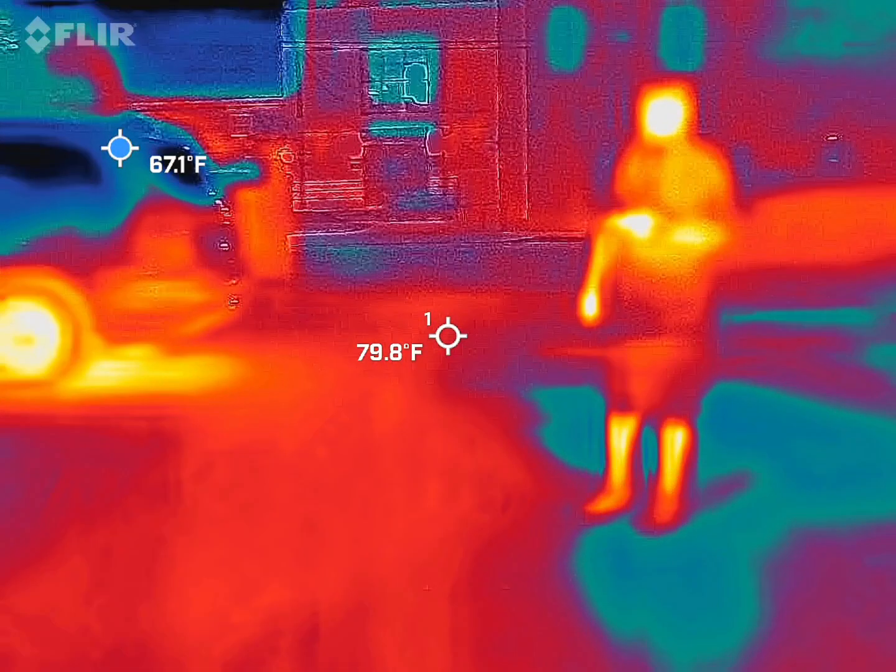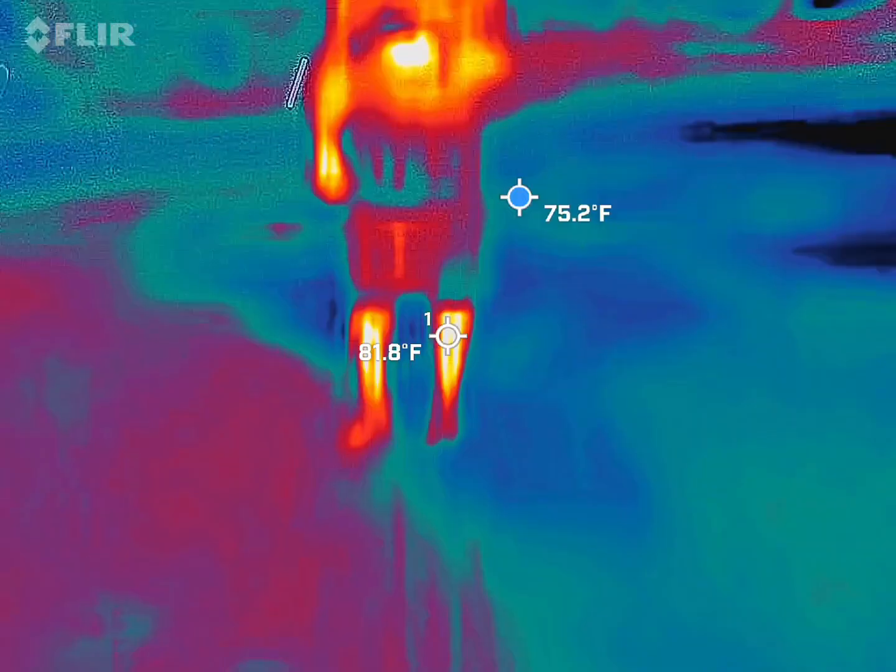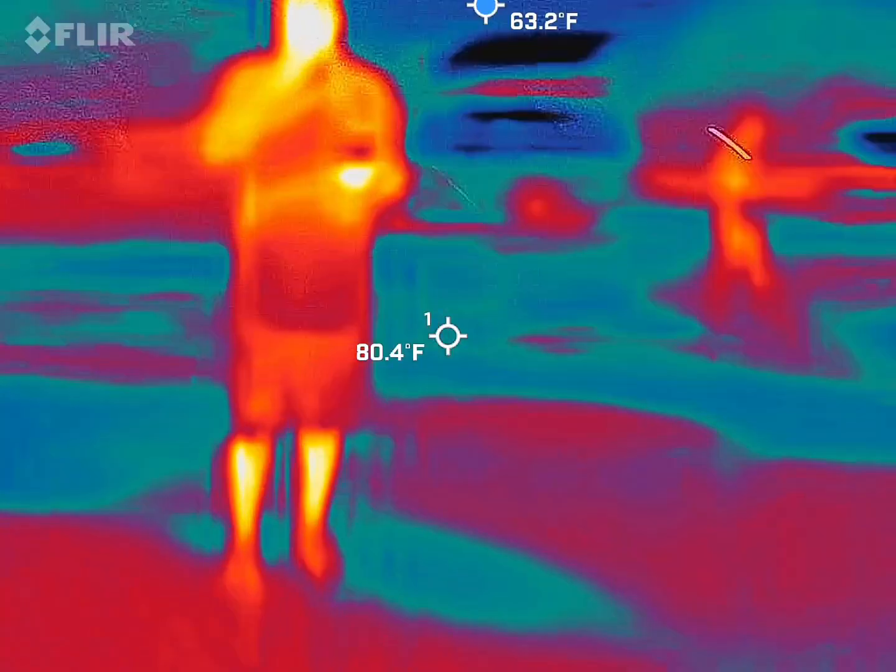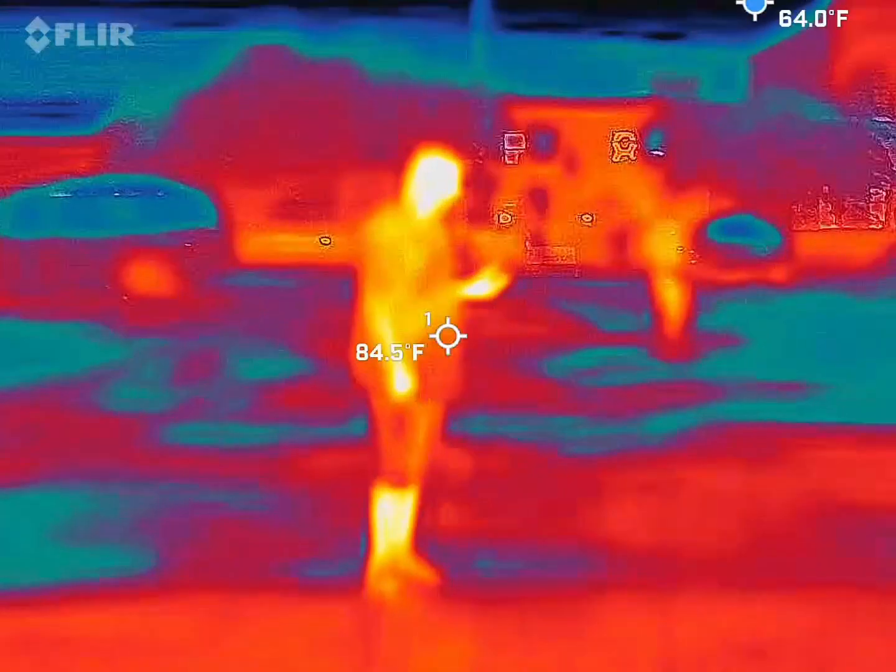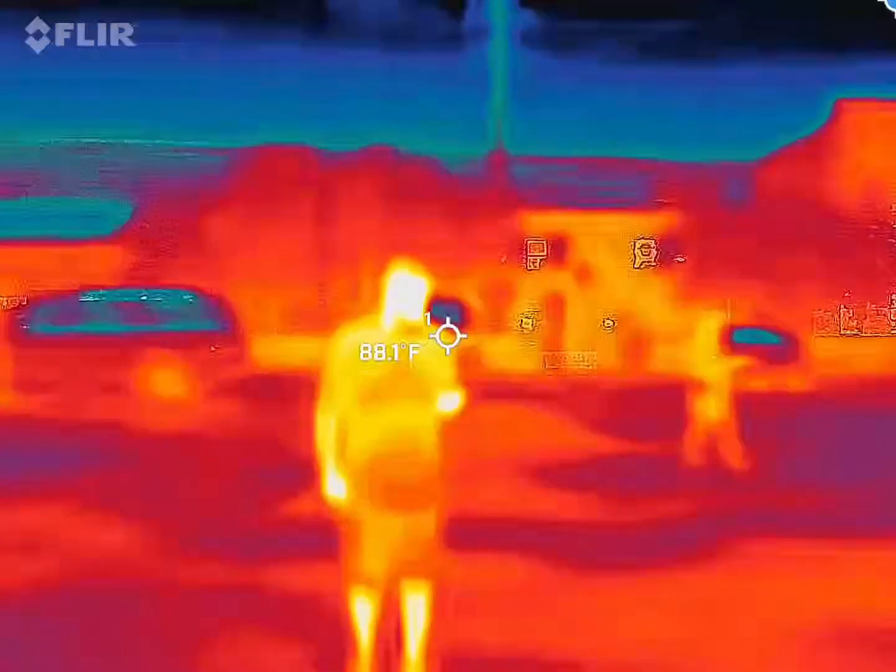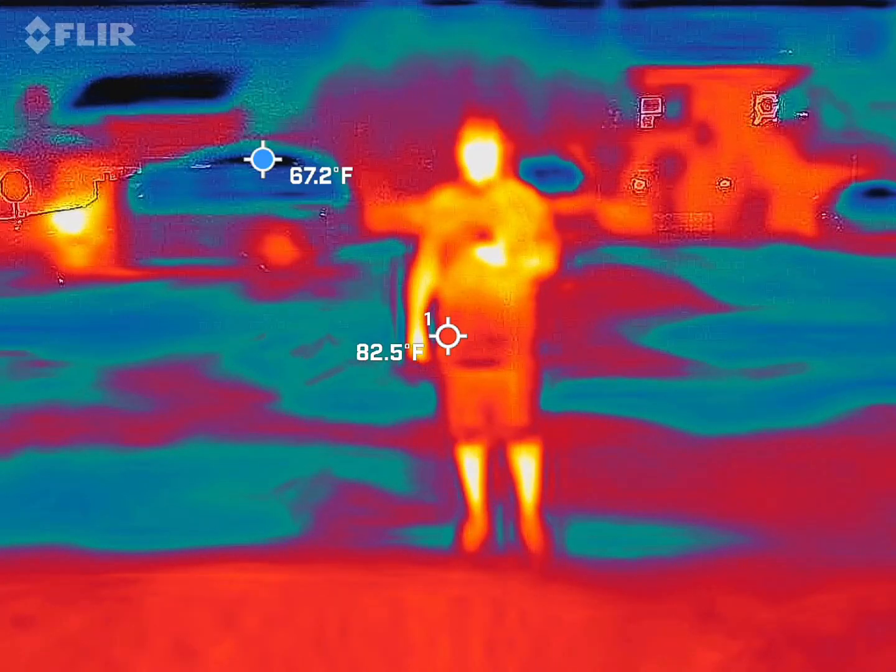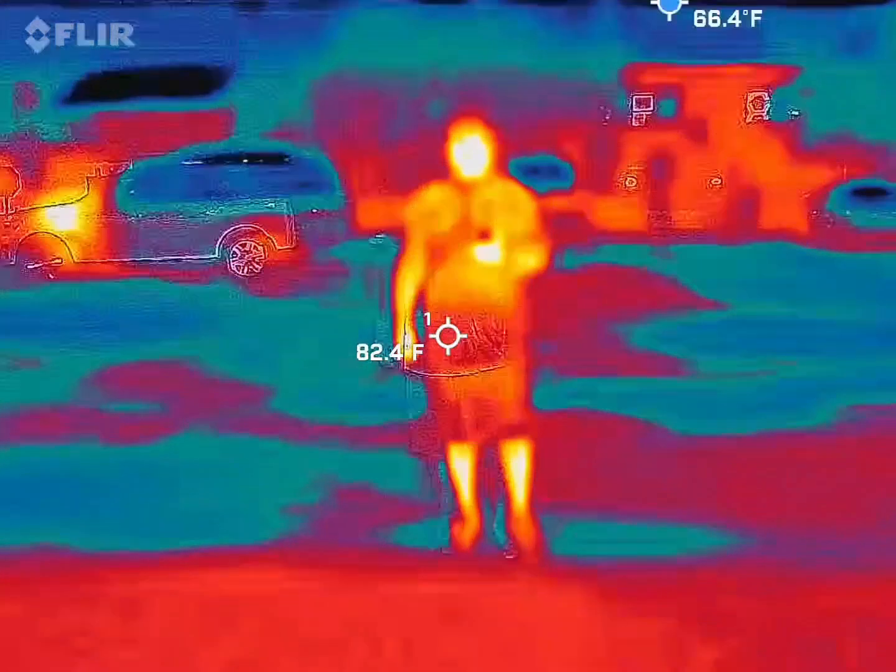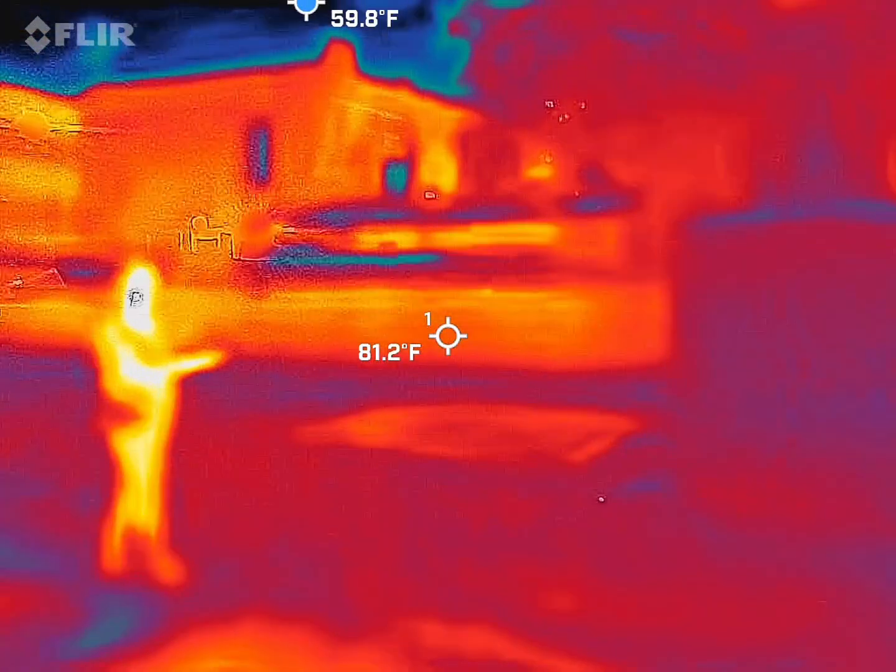Super fun to play with. Obviously, I talked about the sensitivity. The parking meters will make it longer. So in between spaces, it didn't mean anything, but the fact that it did it was very surprising.